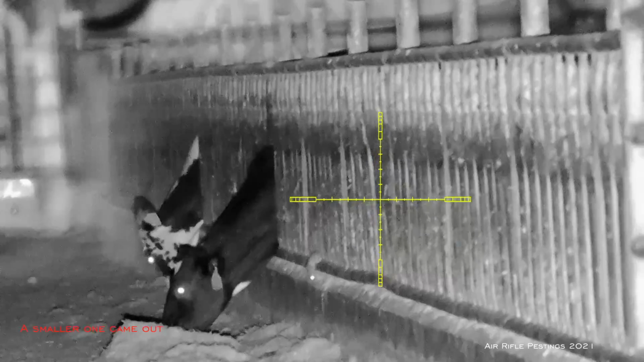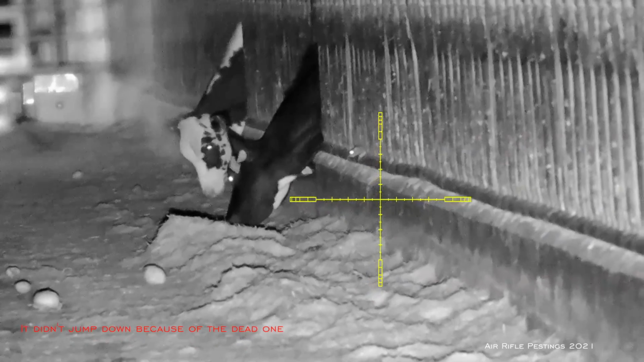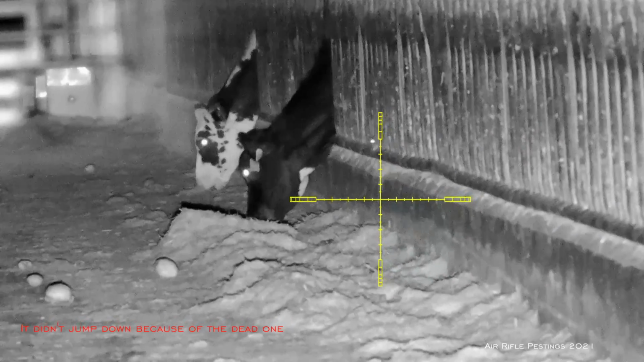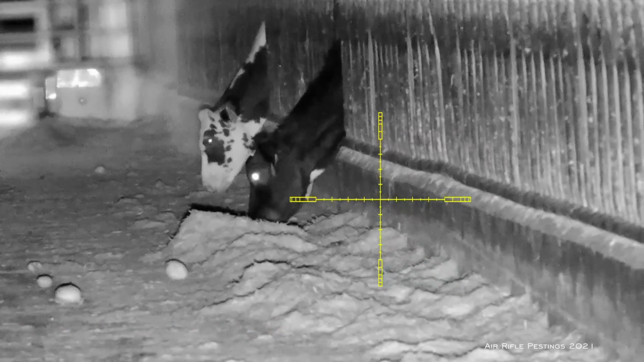Soon after that, a small one showed up, and I guess he was reluctant to come down because he saw the dead body there. And he did a smart move, and he retreated and disappeared.